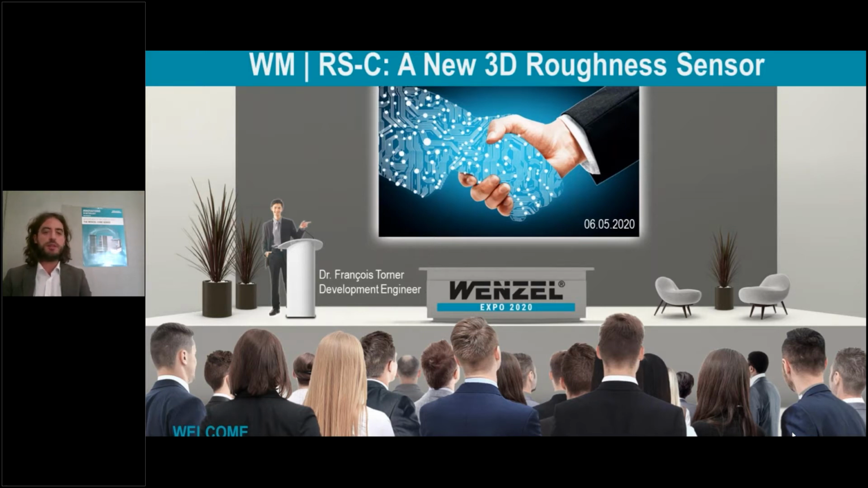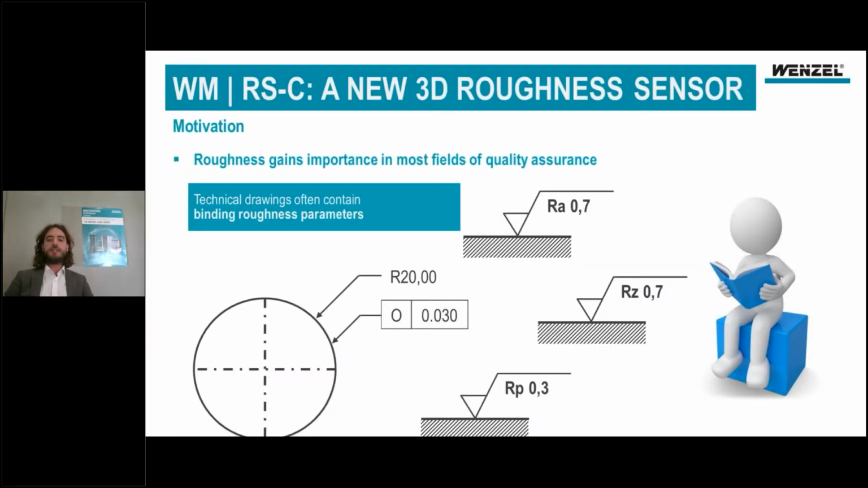I am development engineer here at Wenzel Company, and I proudly present you our newest sensation in 3D roughness scanning, our new sensor WMRSC.